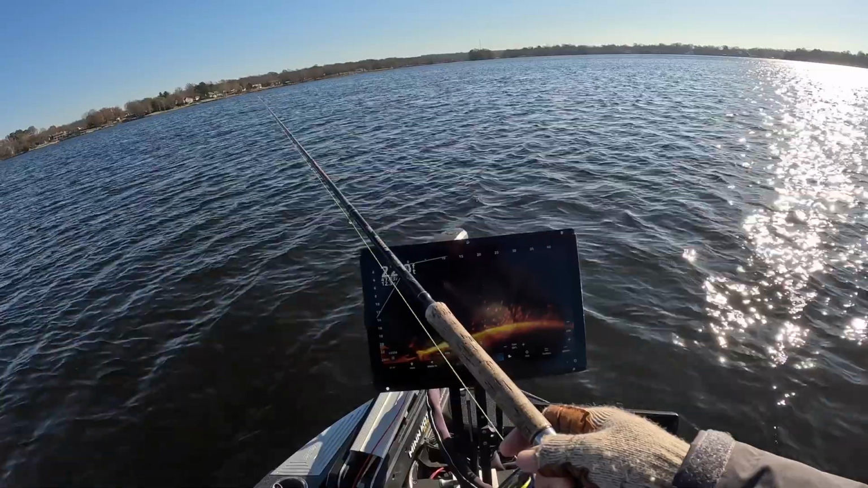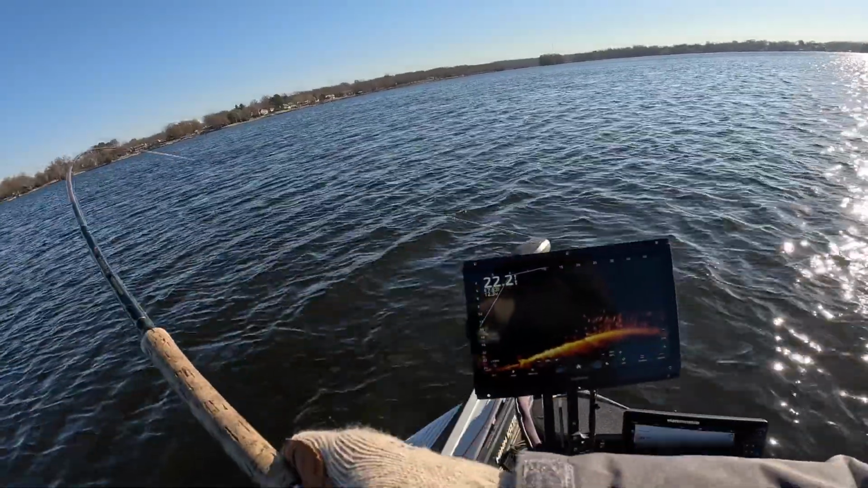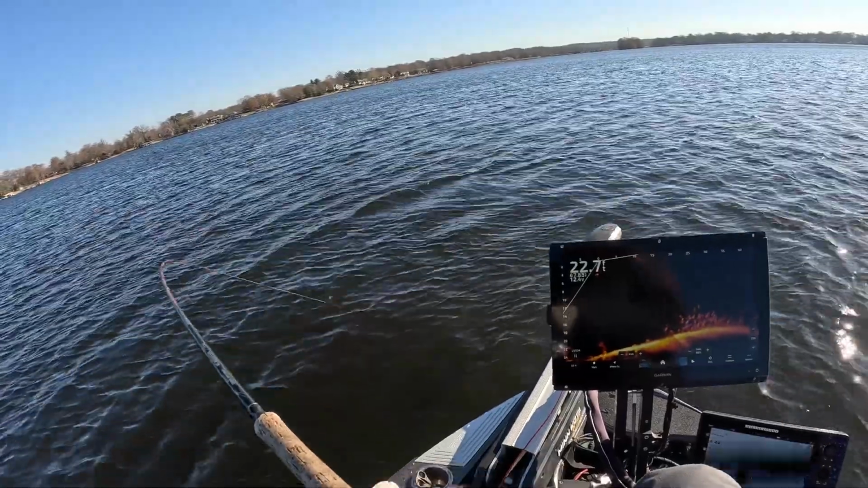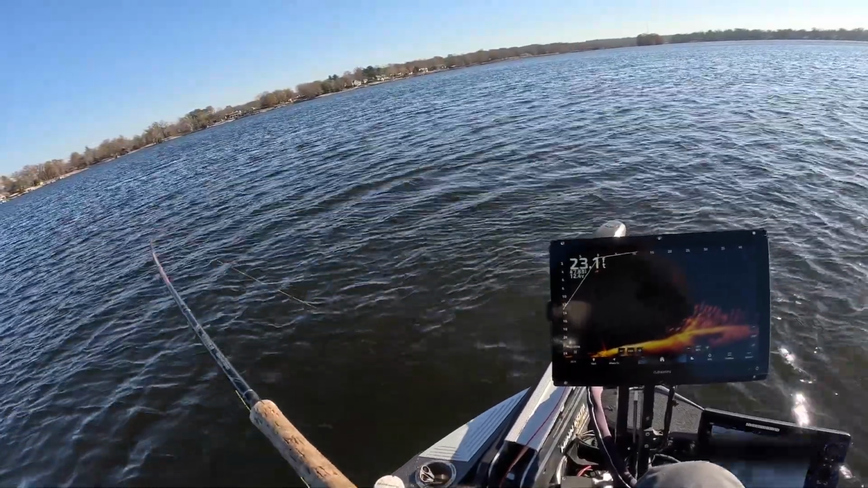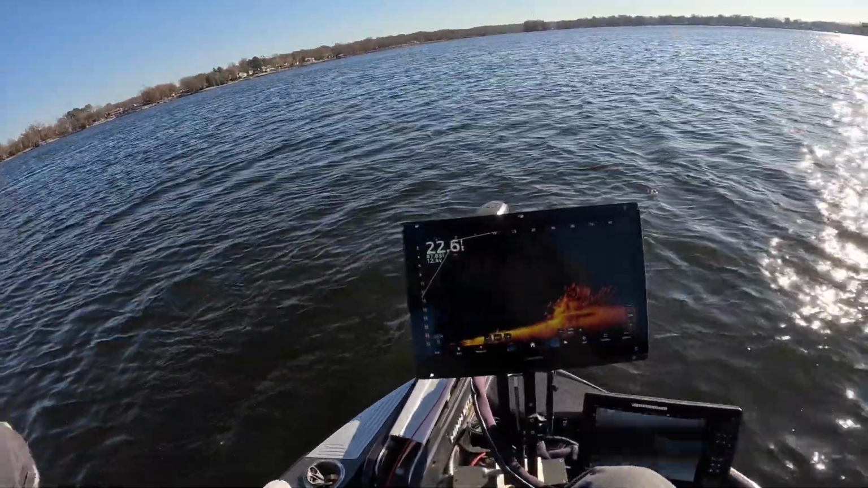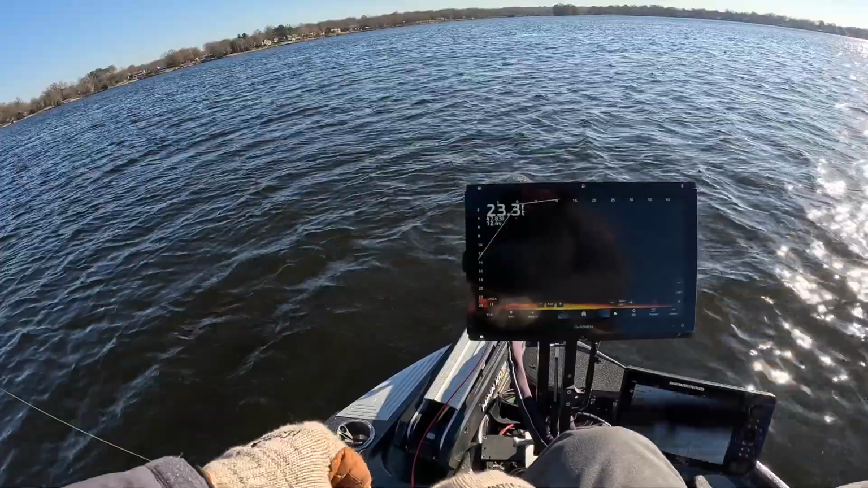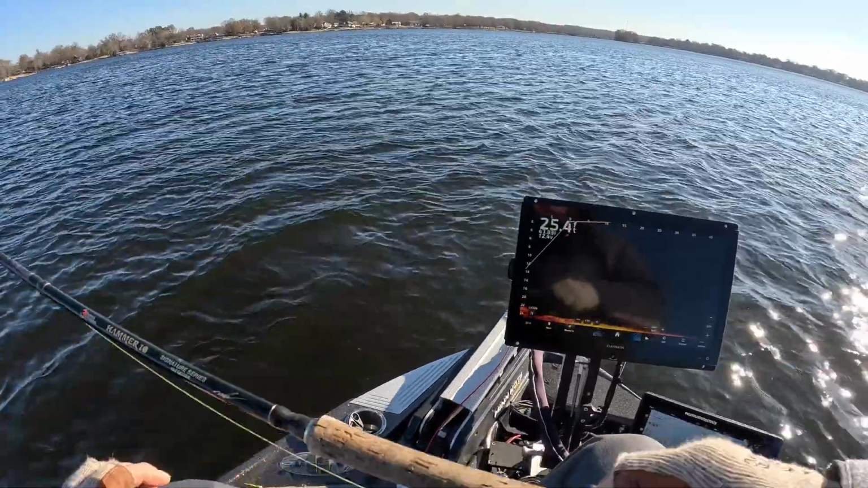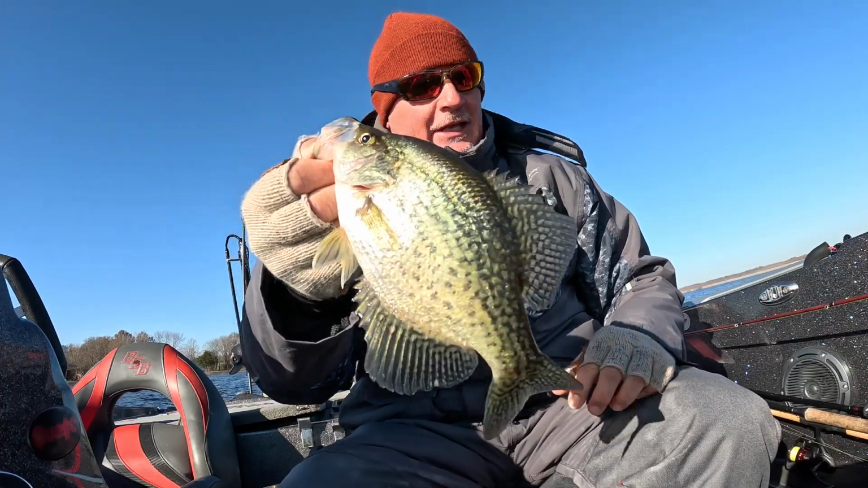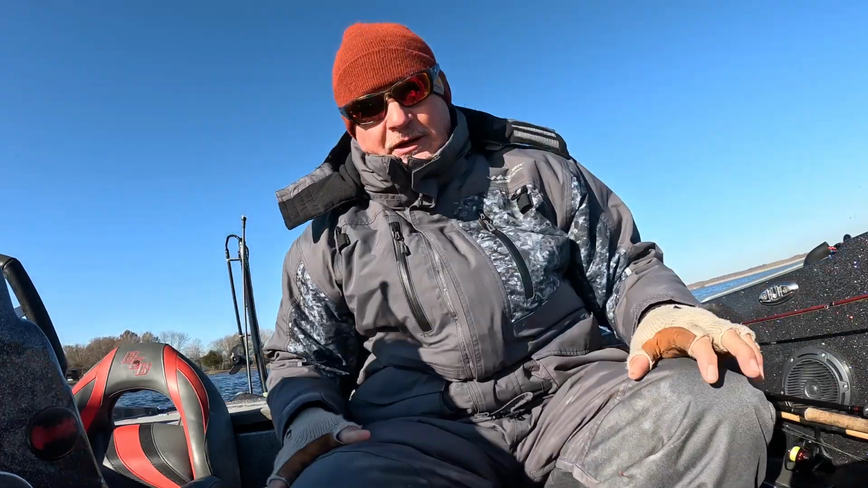Bam. Oh my gosh, guys, this could be a good fish. Feels good. They're all good, right? All right, guys. Boom. Awesome fish. Another great eater. Of course, they're going.